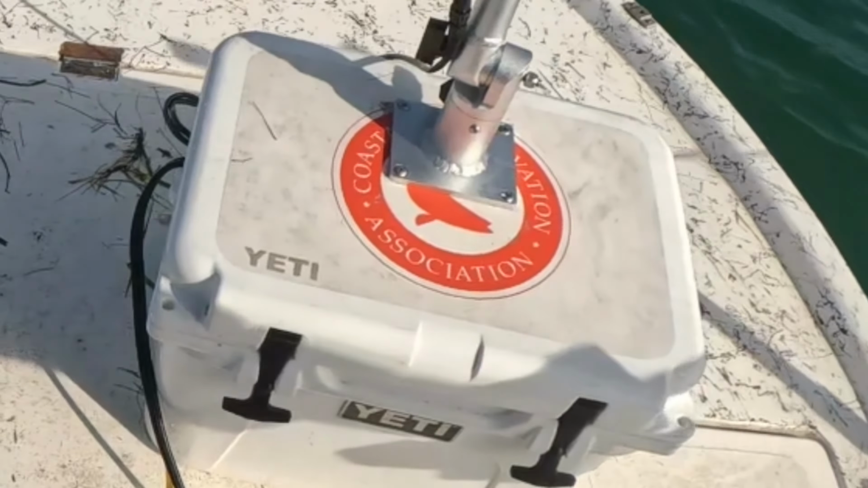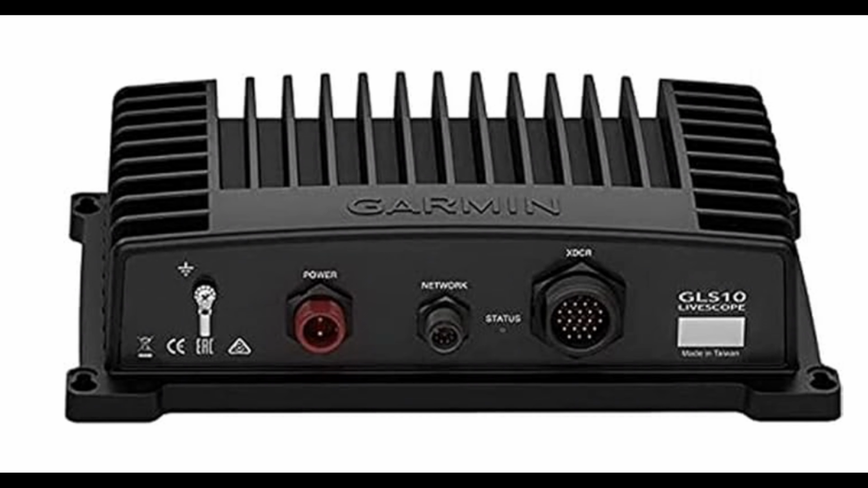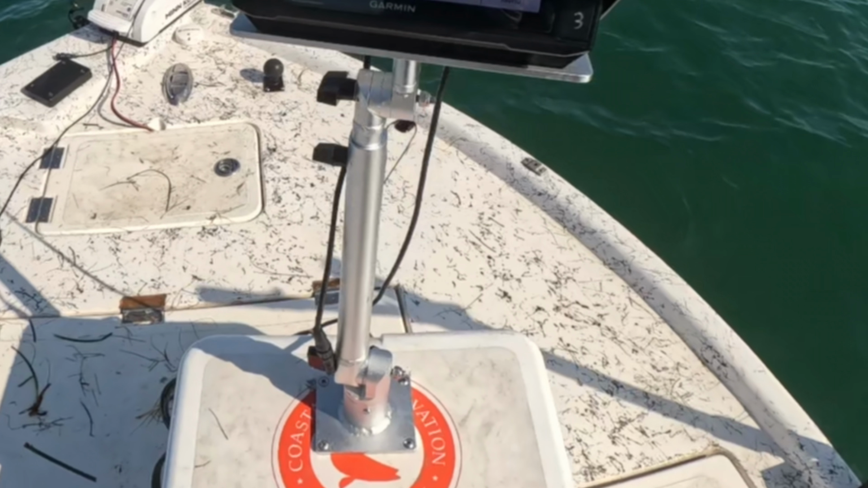I built my LiveScope system using a 20-quart Yeti cooler so it could be portable, to house the GLS-10 LiveScope computer and the 23 amp hour Dakota lithium battery. My Garmin 94 SV ECHOMAP is mounted on a Millennium Marine adjustable head mount, which I have linked in the video description if you're interested in getting one.